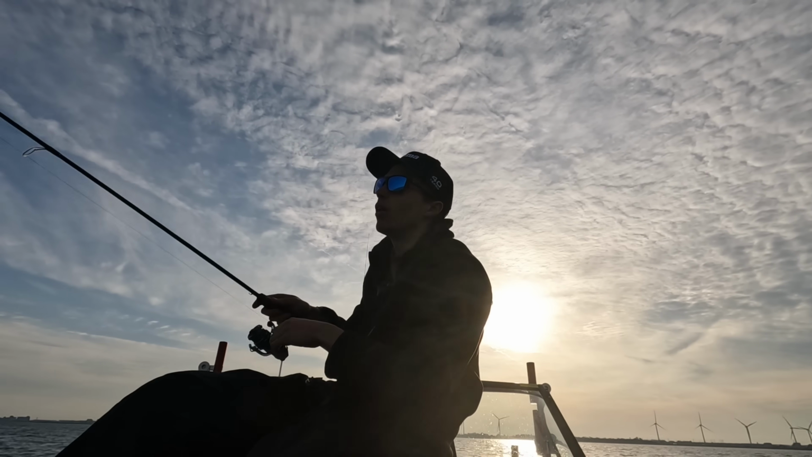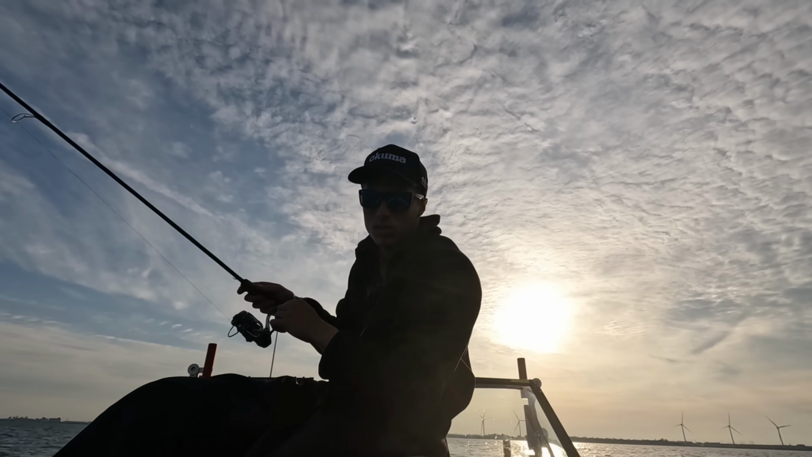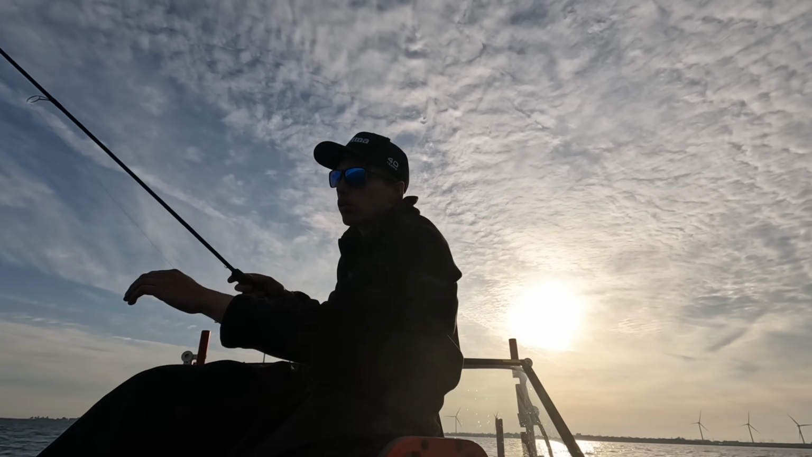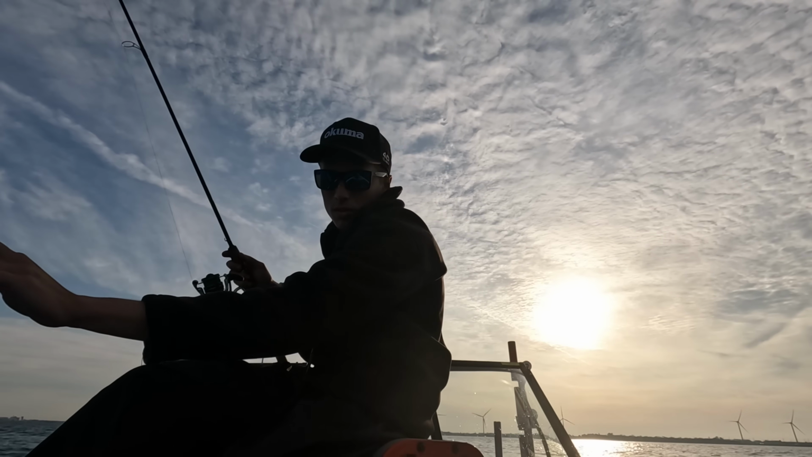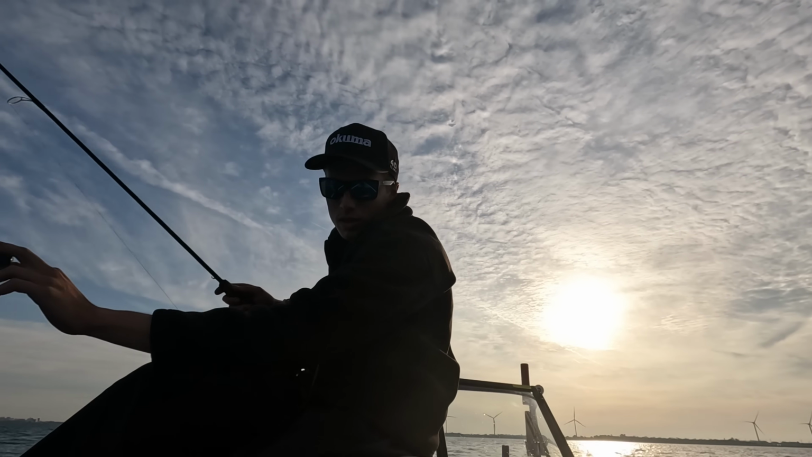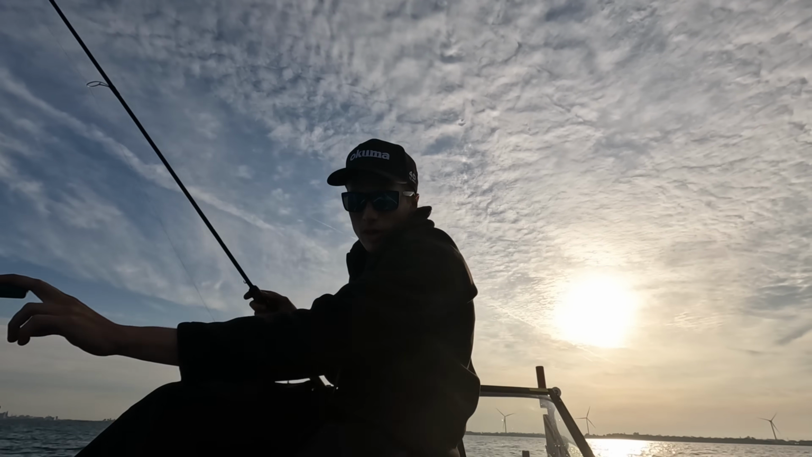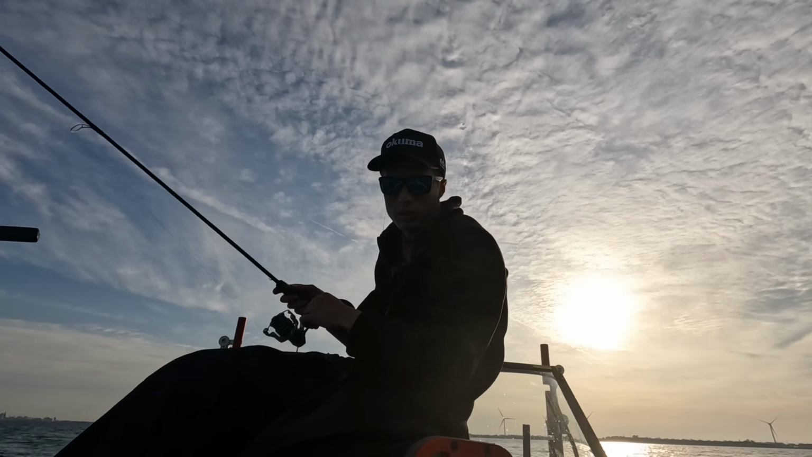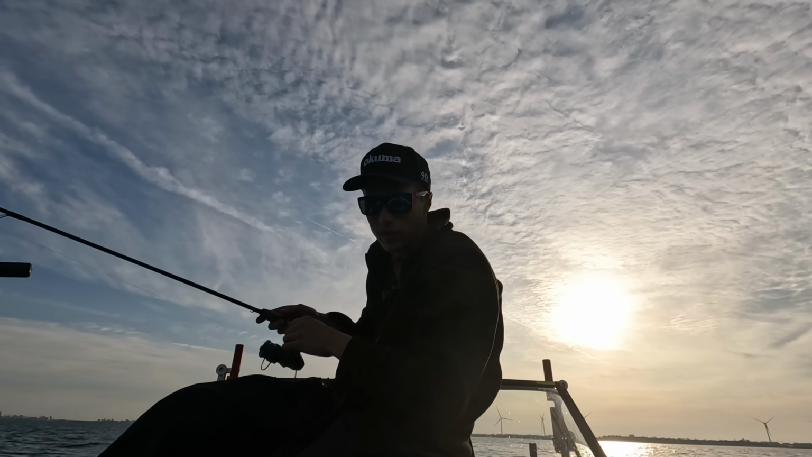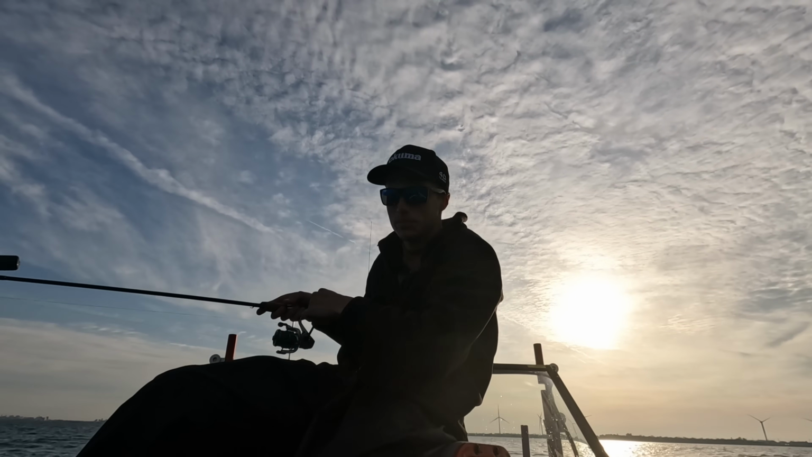Now I'm right down in the mud. No luck. And that is literally just how it goes. Dropped into a pack of 3 fish. They followed it for about 20 feet and then just faded off. That's how it goes. So reel back in and keep going on the hunt.